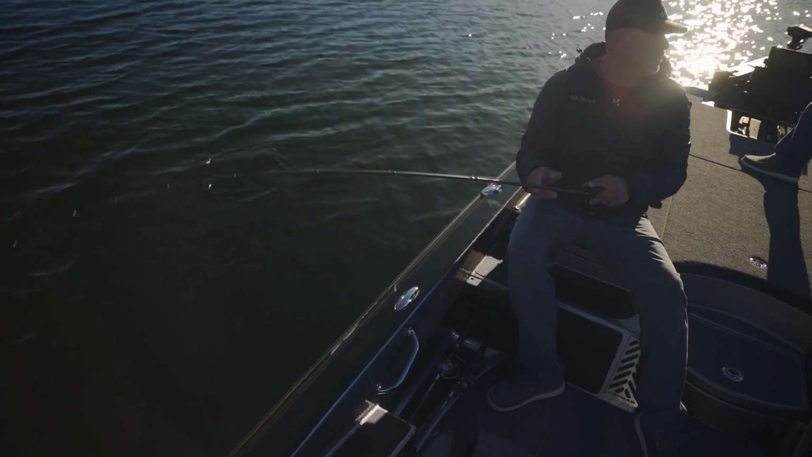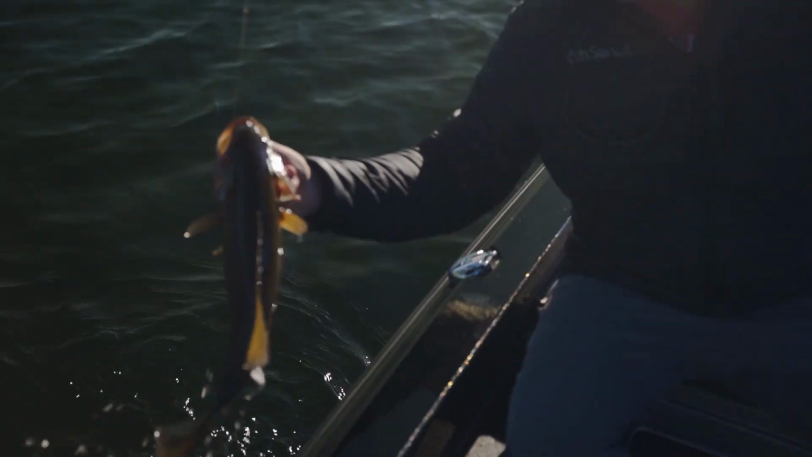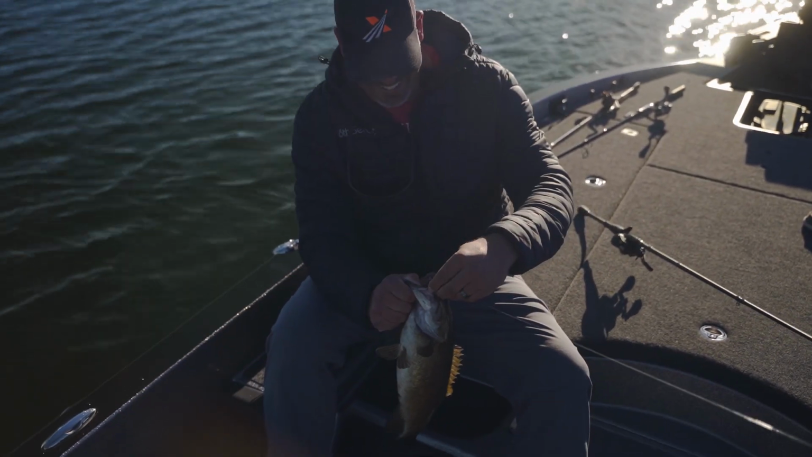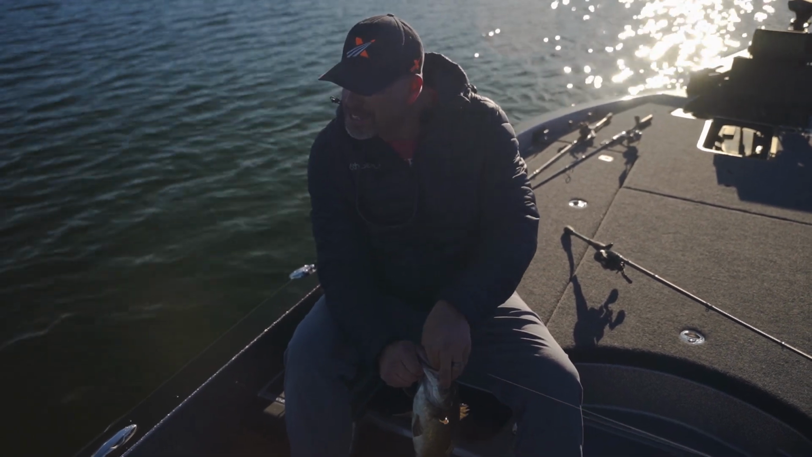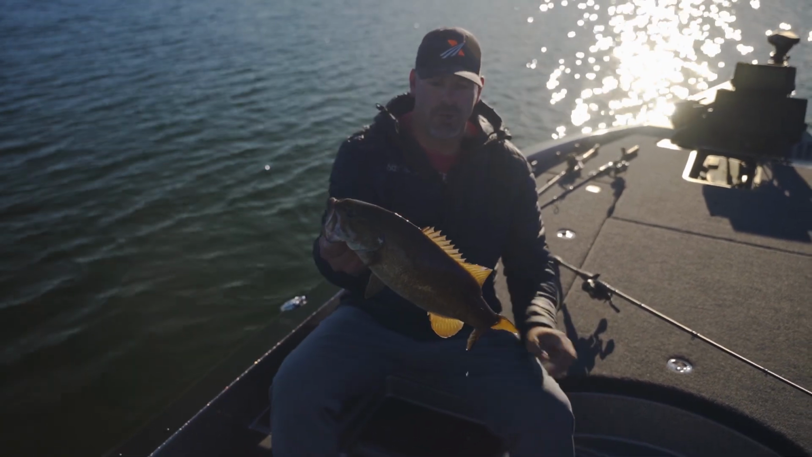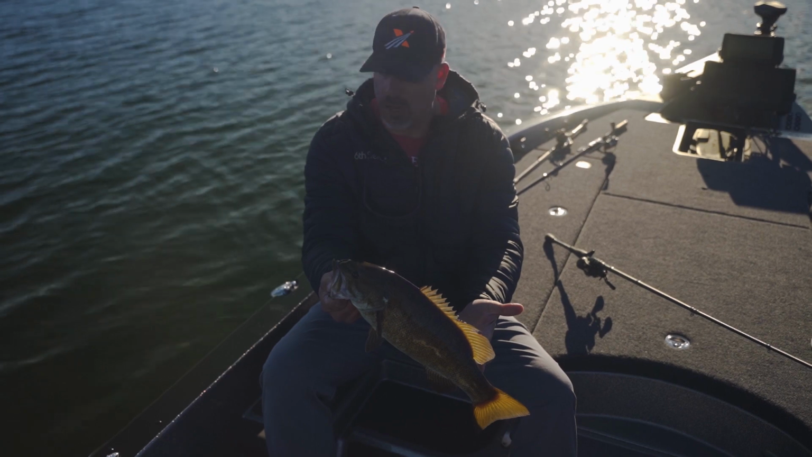See, that's what I'm talking about with lives out here, dude. Look at that thing. That's like a 3 to 4 pounder. Look how he's got that bait too. That's awesome. Dude, that's why we come out here and fish in December, man. Every day you catch smallmouth like that, big old spots and big largemouth all in the same area.